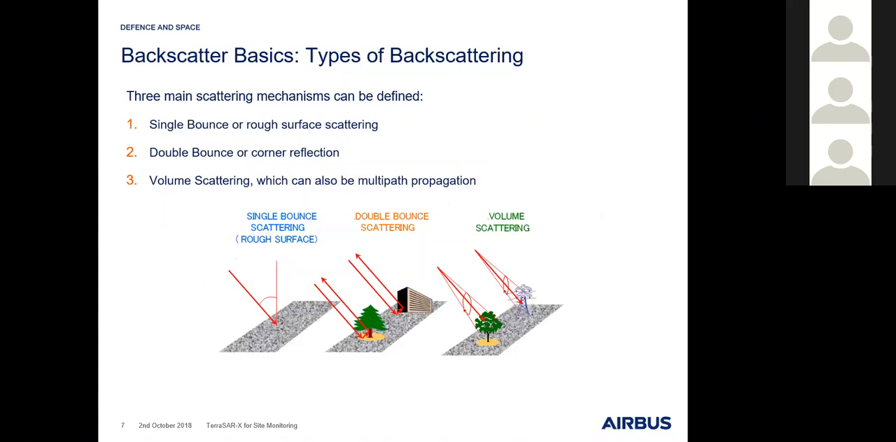When we talk about backscattering, we basically have three main mechanisms where we can define what kind of radar signal we are observing in the radar image. The easiest one is just the single bounce, which means we have a rough surface. The signal just reaches the ground and is reflected back in the direct way.